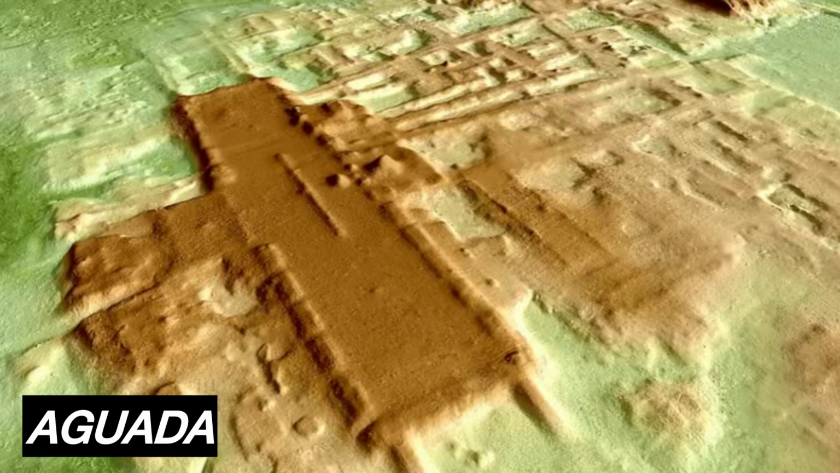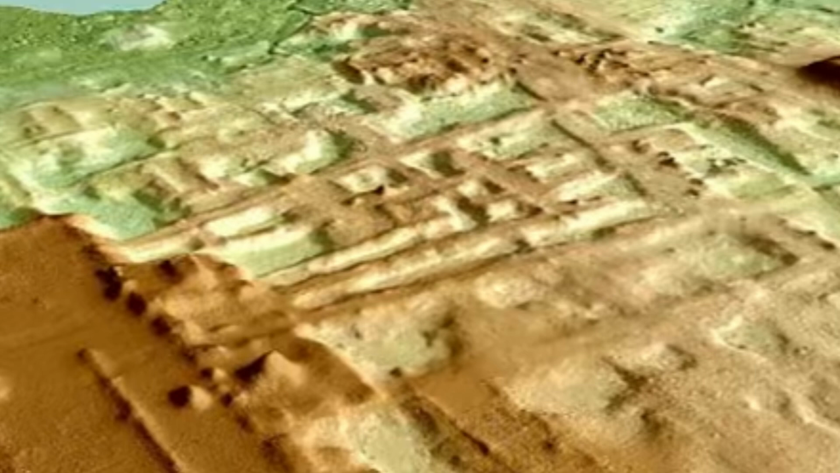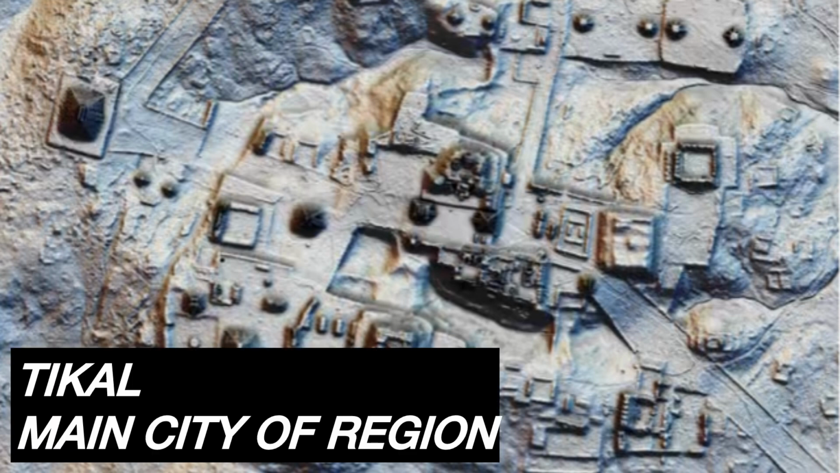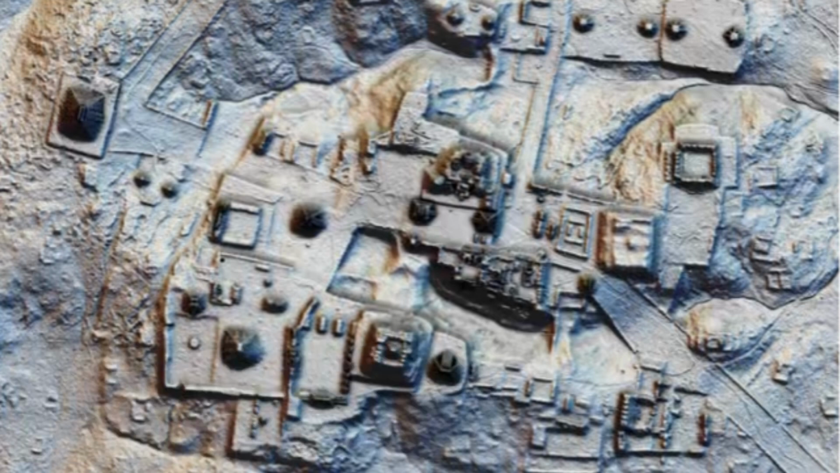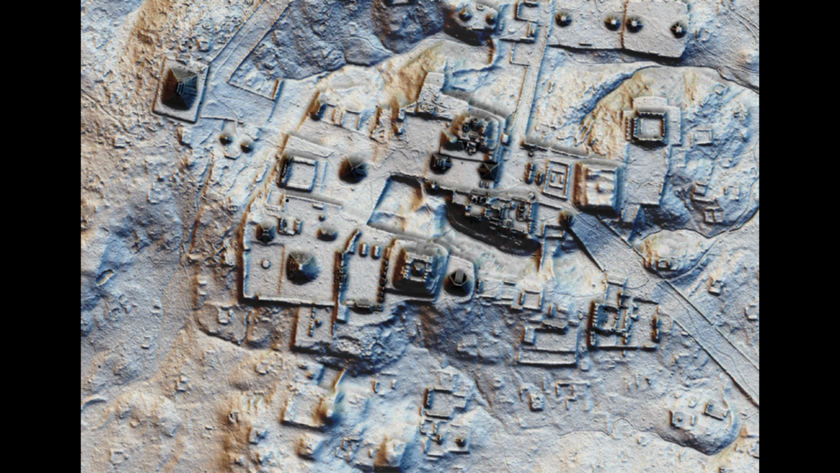This is an image of a Maya complex called Aguada, and it revealed about 478 Mesoamerican monuments, and this is in southern Mexico. It seems to be another vast complex. This one's interesting. It's the Pacunam LIDAR initiative, which took place over 3 years, and they plan to map 5,000 square miles of Guatemalan lowlands. What we're looking at is one of the most important Maya cities in Pacunam called Tikal.